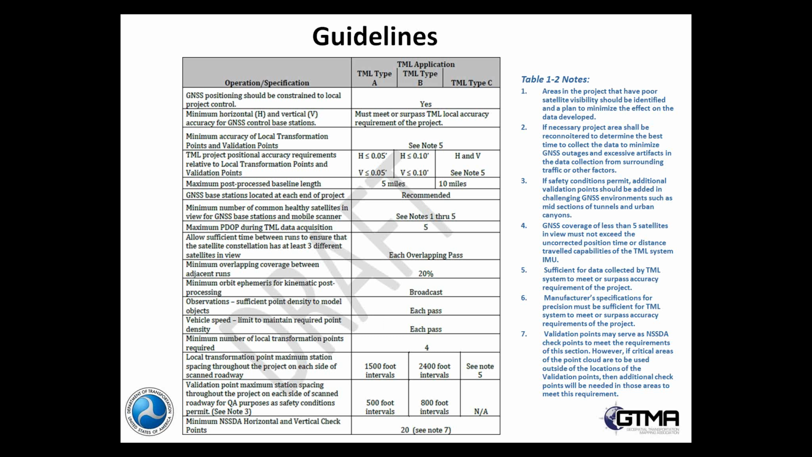I like some of the thought process of getting away from, say, NSSDA point cloud evaluation to a more surface-oriented type of evaluation.